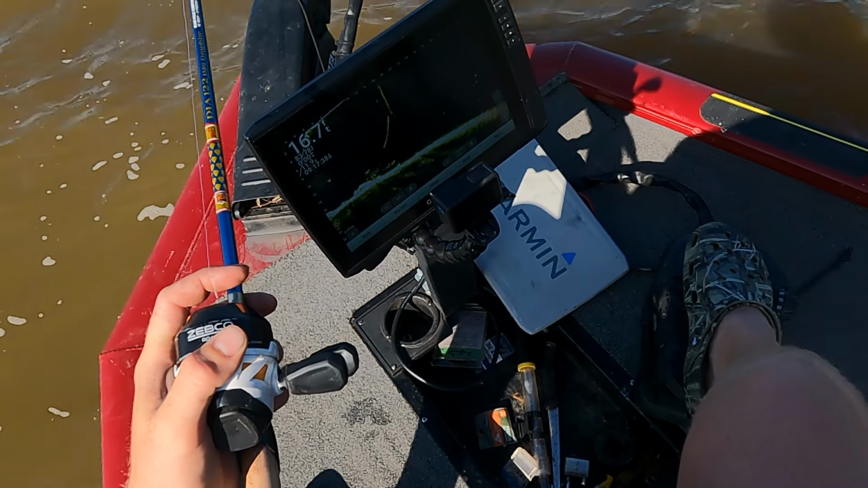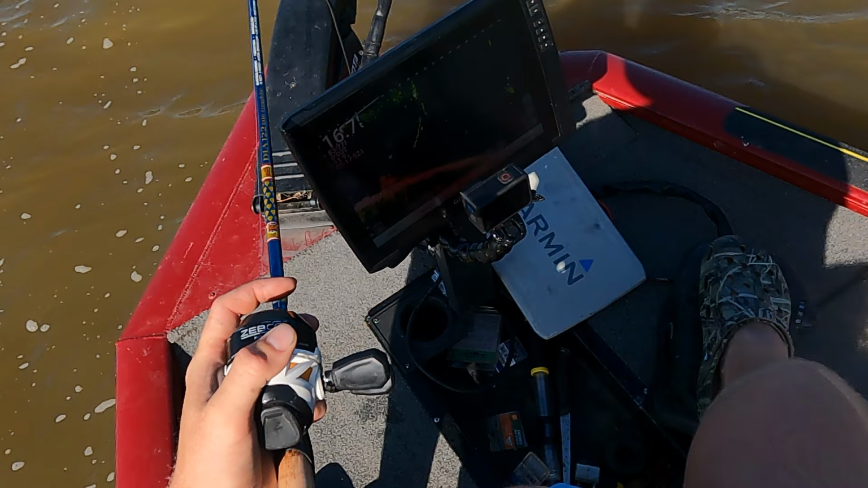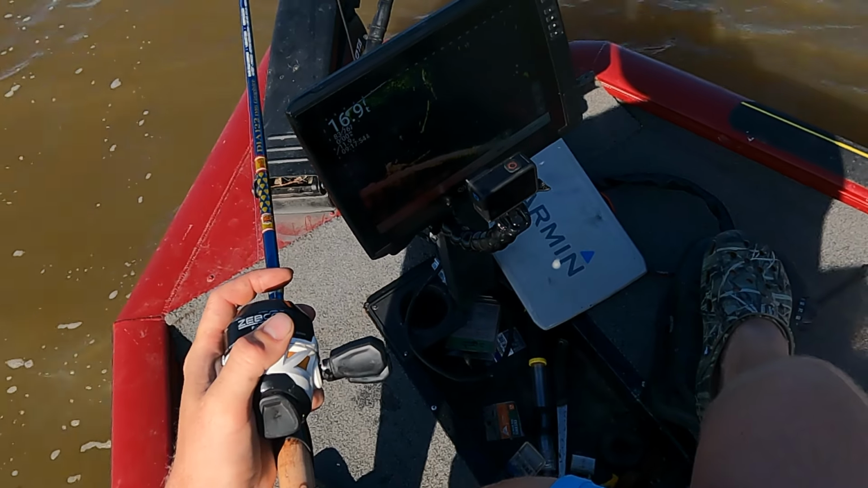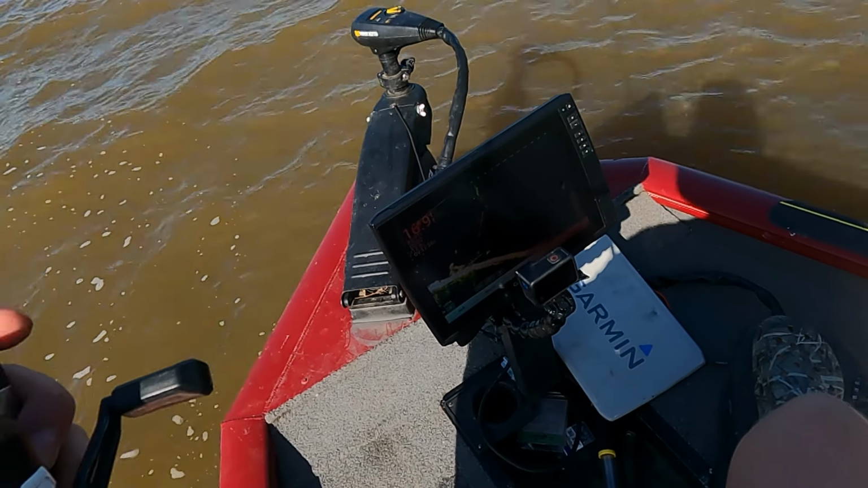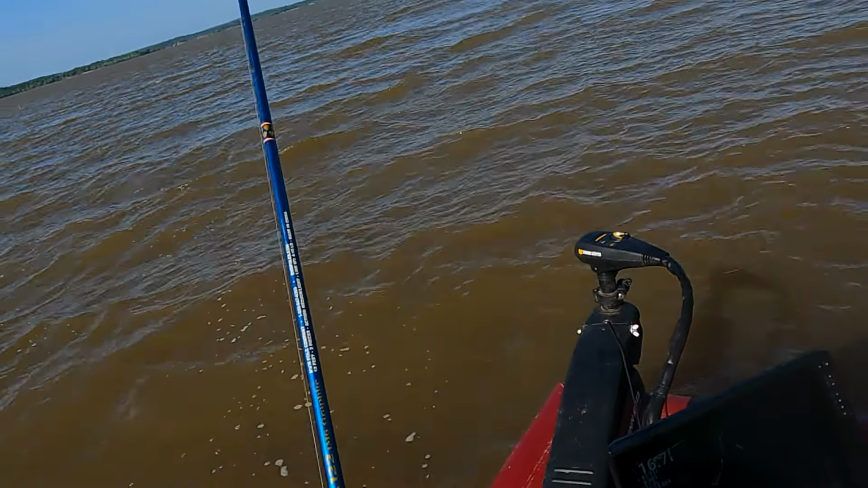There we go, that's a keeper for sure. A little nicer one. Heck yes! Boy, it's been a month or two since I've caught any crappie. This feels good. Get it, old big boy. Oh yeah, he got it. Look at him. He's not the biggest, but he'll keep, I believe. Come on now.